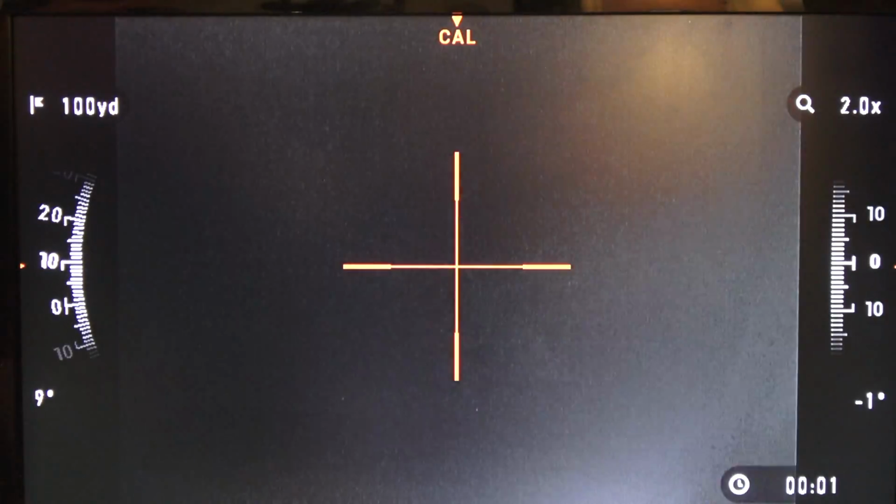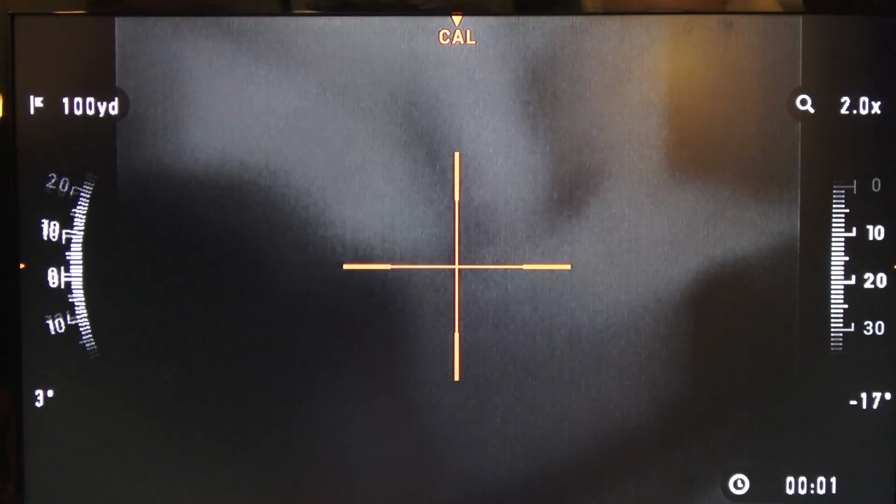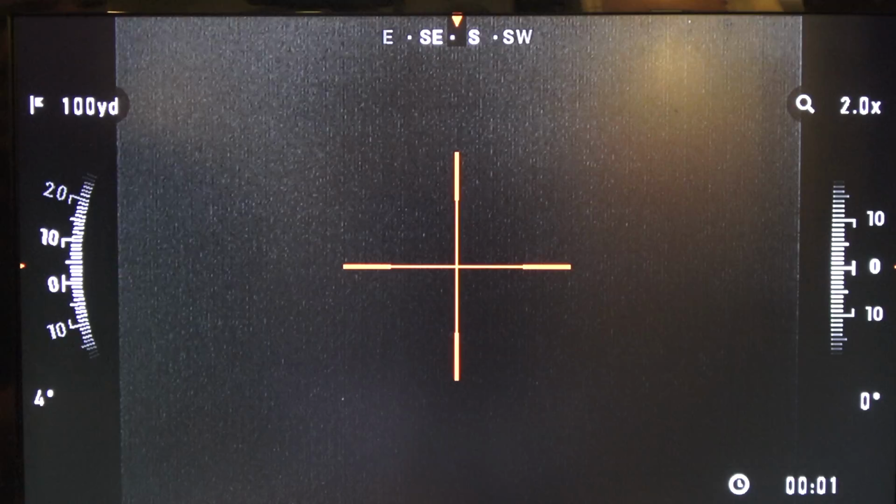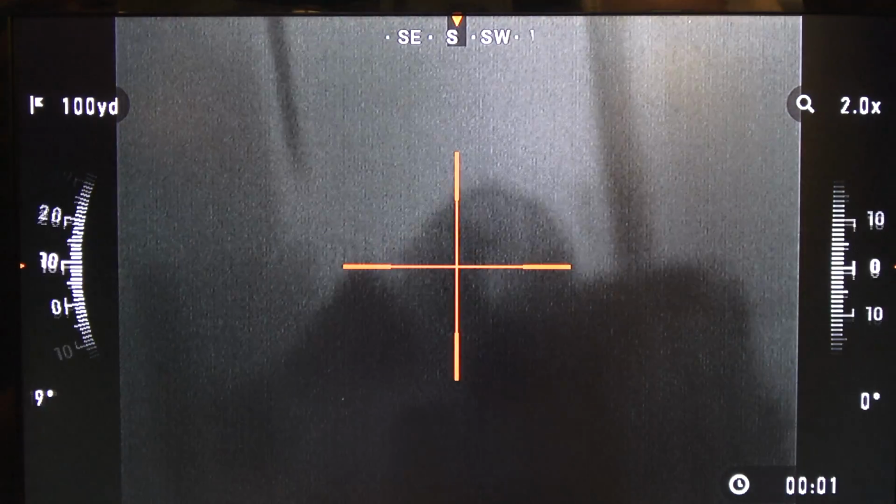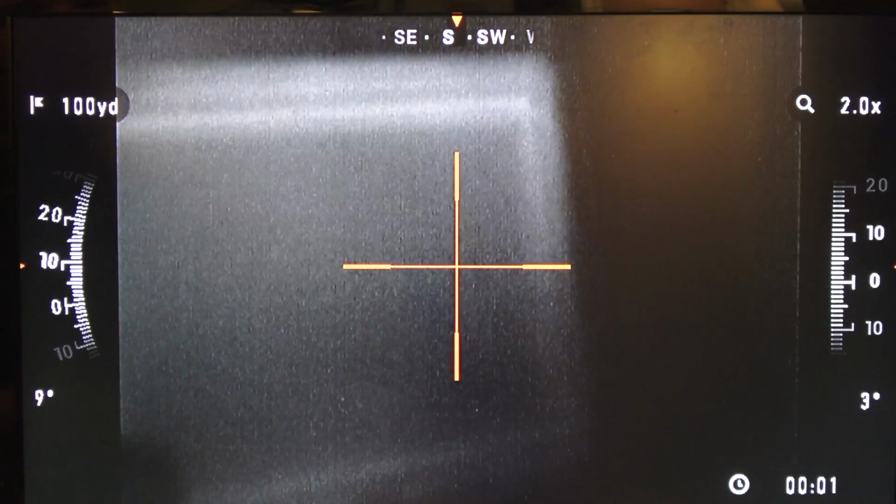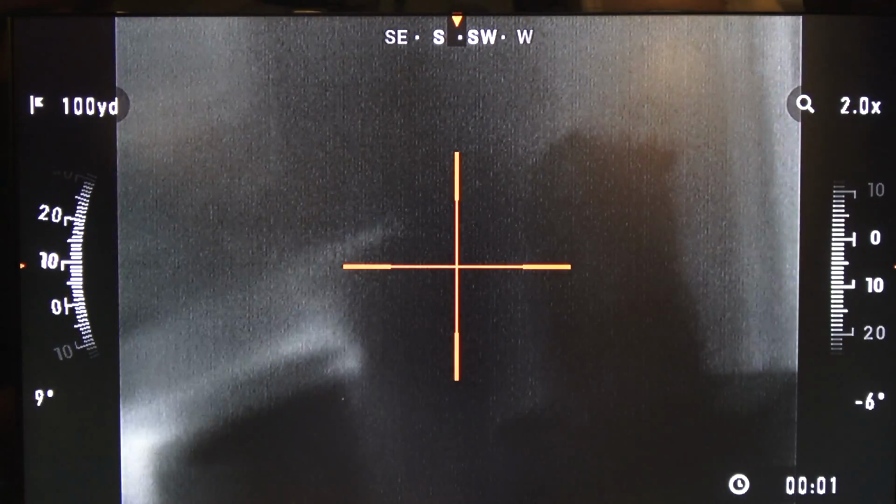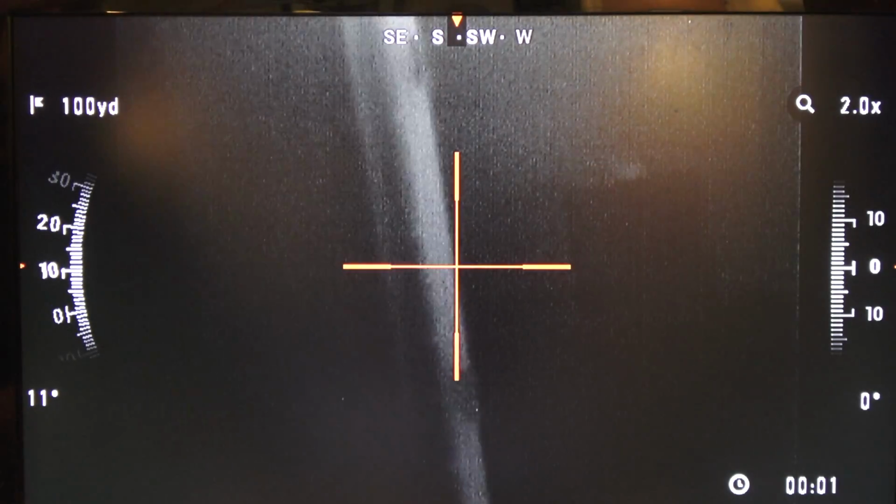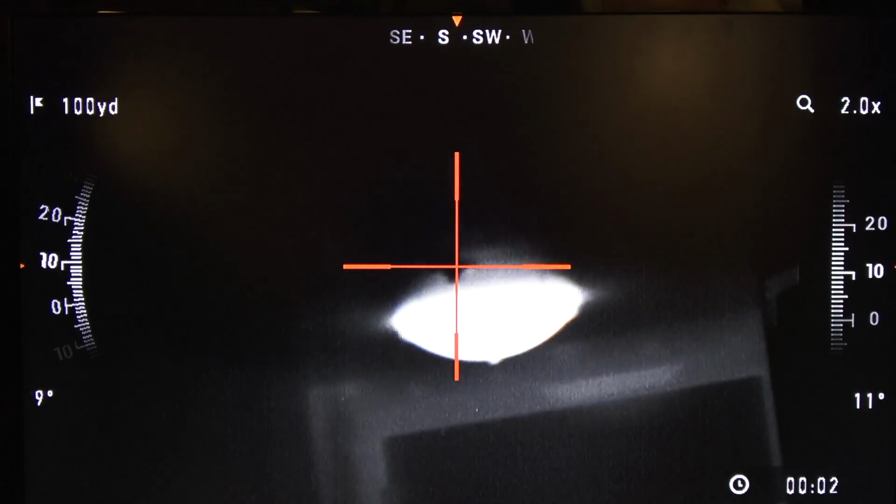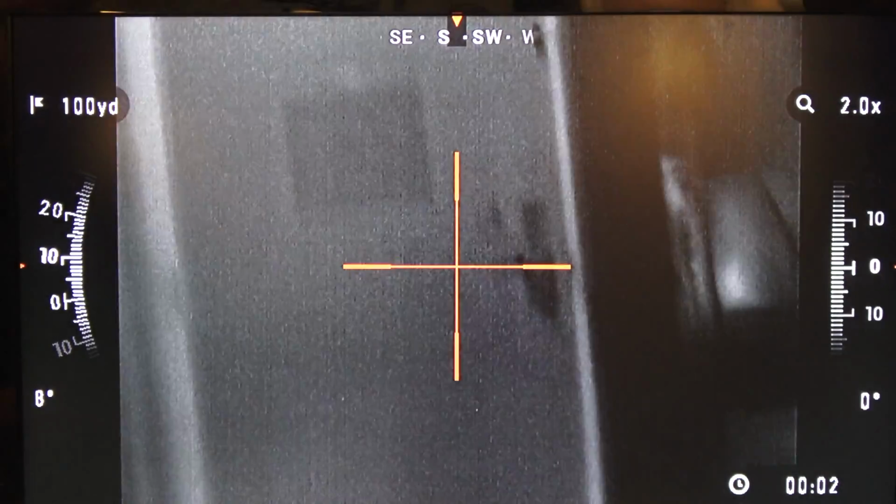Alright, so we're not near as grainy now. This is in my hotel room. There's some stuff in the window right here you can see. Let's see if we look around. It's all pretty. There's a mirror. There's a bag sitting on my countertop. And there's my hotel door. Now, and then there's light. You can see that heat coming off that light really well. And this is just my hotel room.